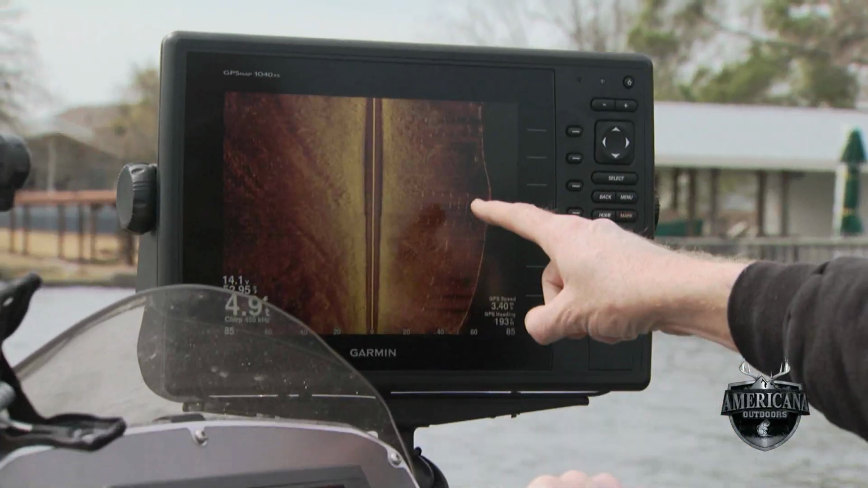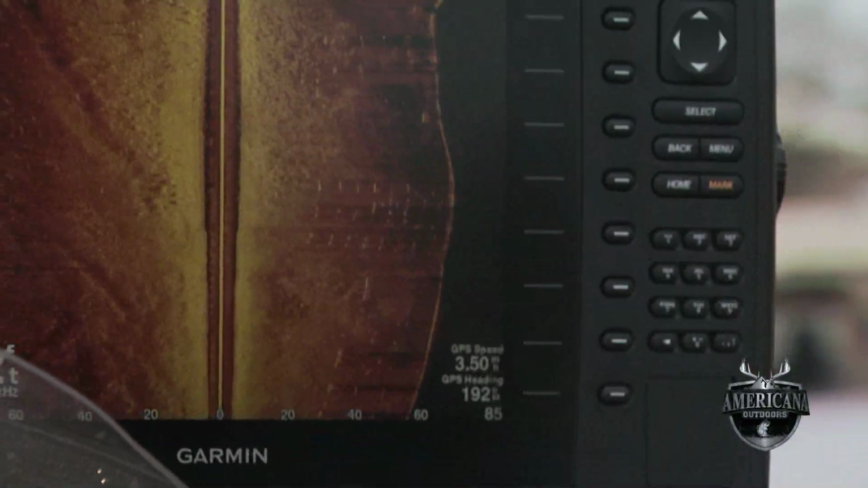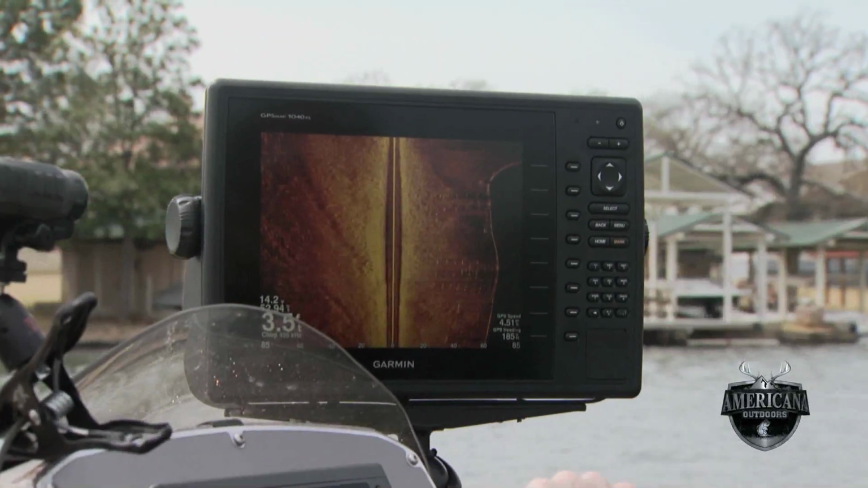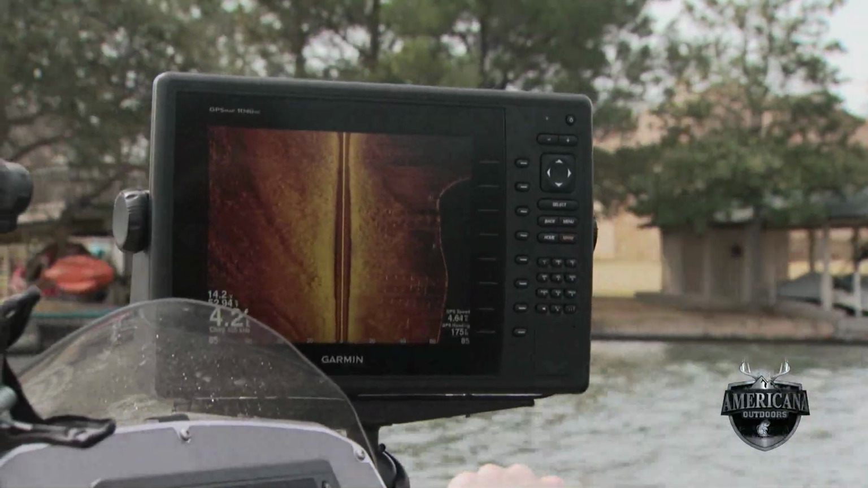Now, this potentially could even be a fish that's sitting off to the side of it right there, because it's up a little bit off the bottom. So, you know, it just shows you when you start looking at the power of simple when it comes to the Garmin SideVU, this is it to define.